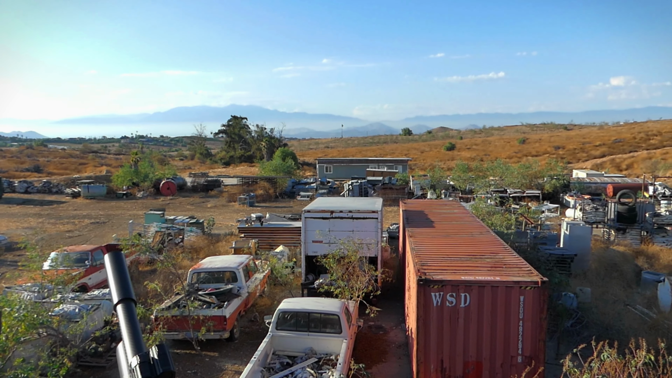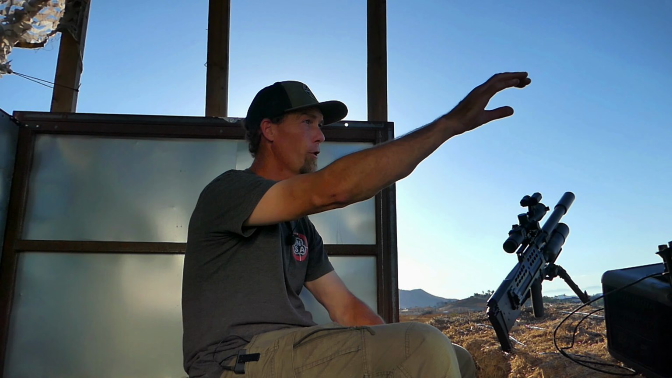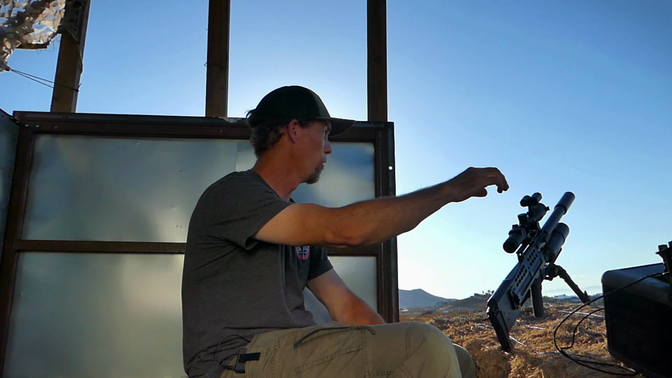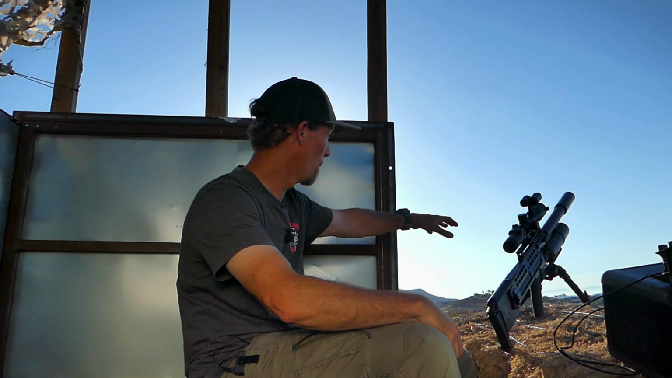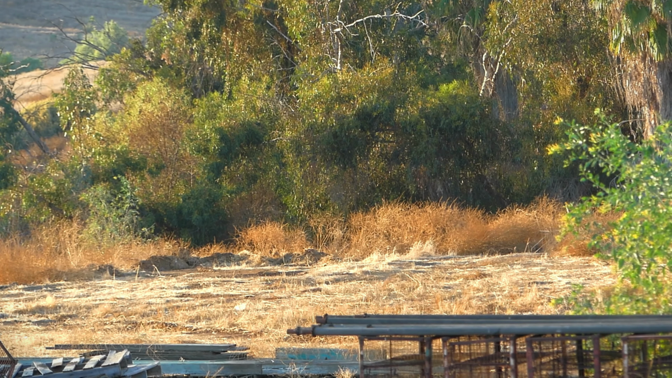Specifically, there's a trail across the ravine that's about 300 yards. And when the sun goes down, the coyotes usually travel down that trail, and they'll cross the ravine and come up into my line of sight here at about 75 yards. And that's usually when I'm able to make a shot.